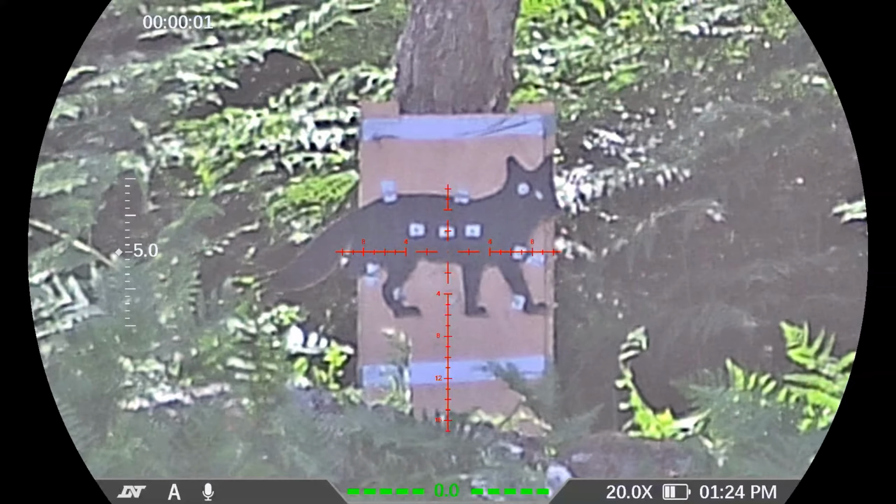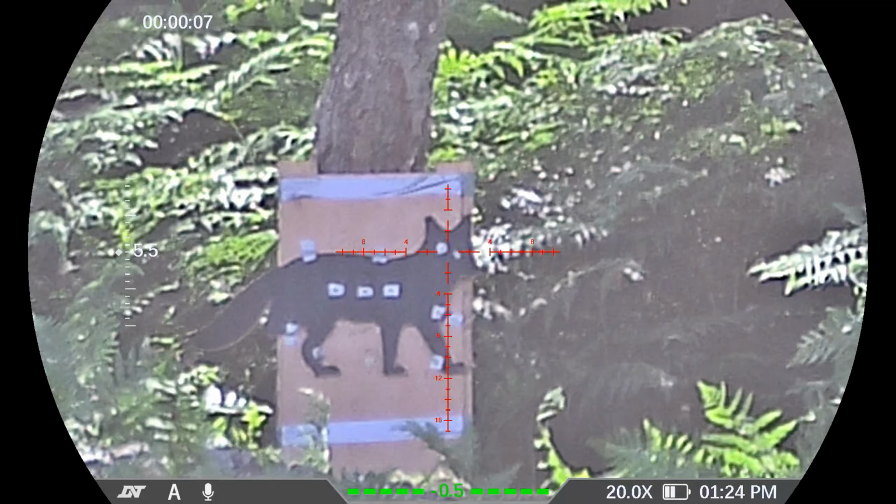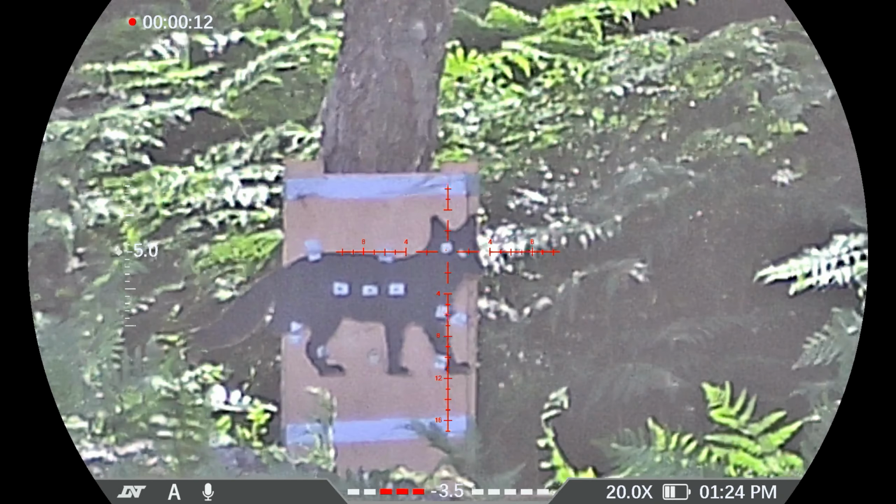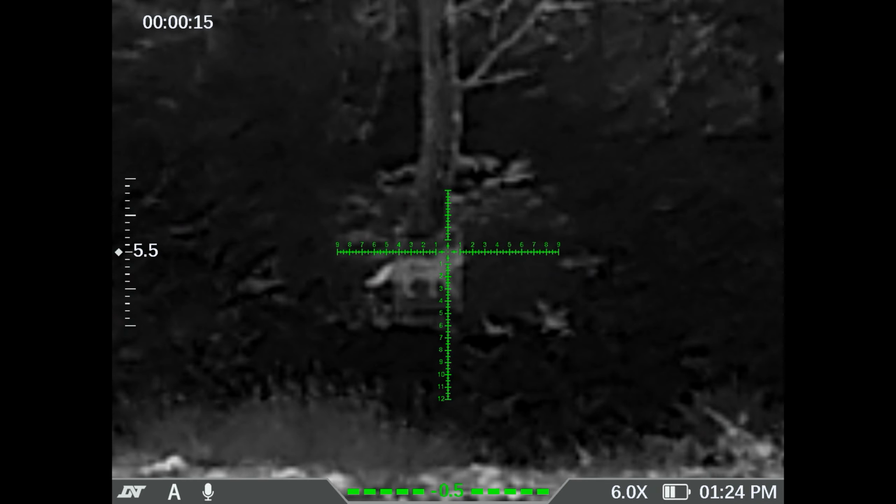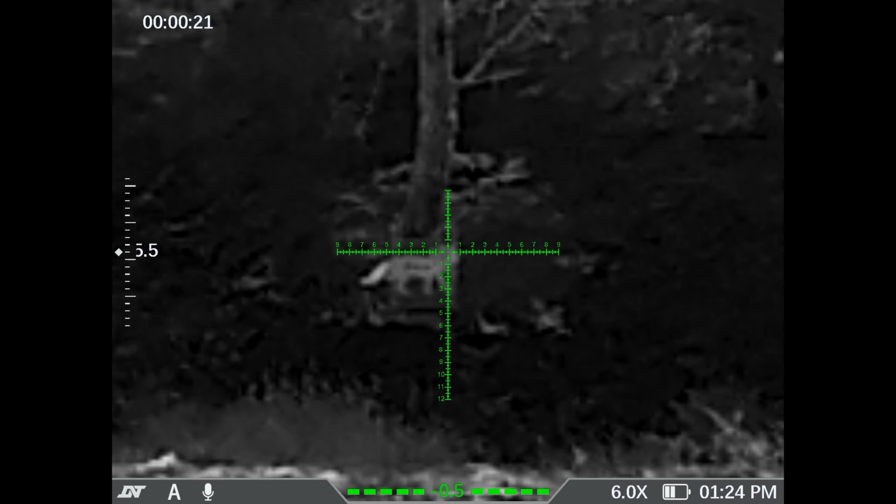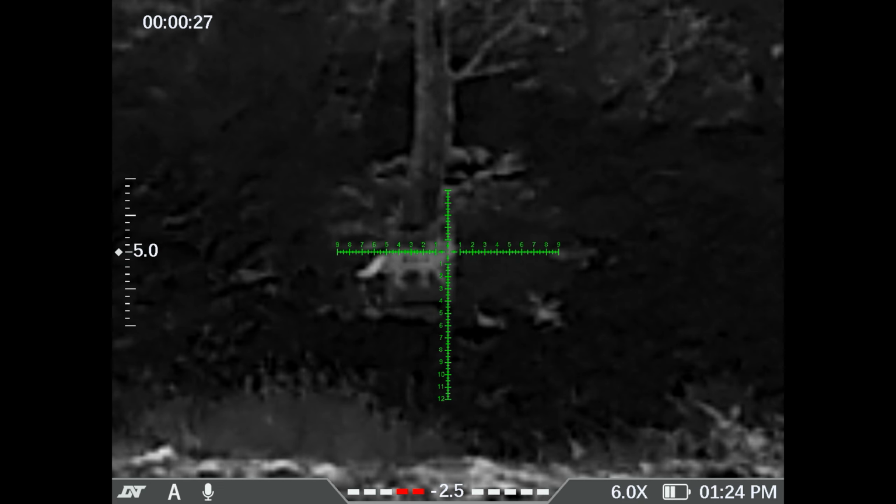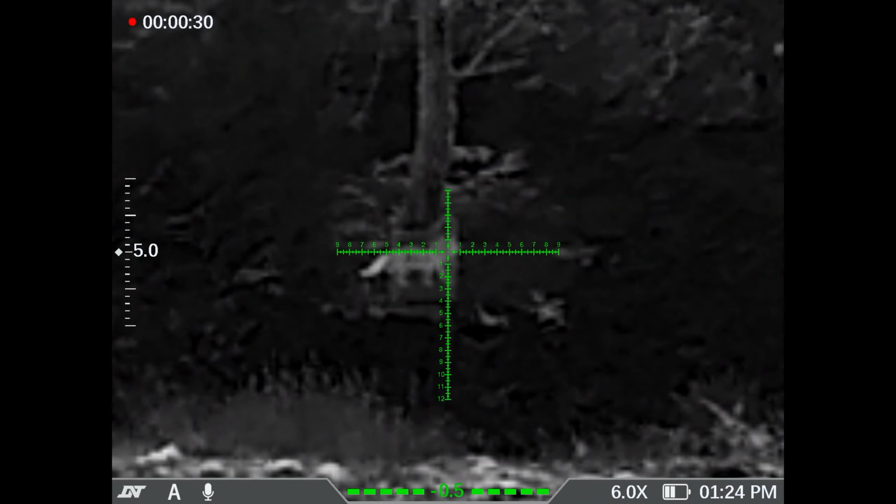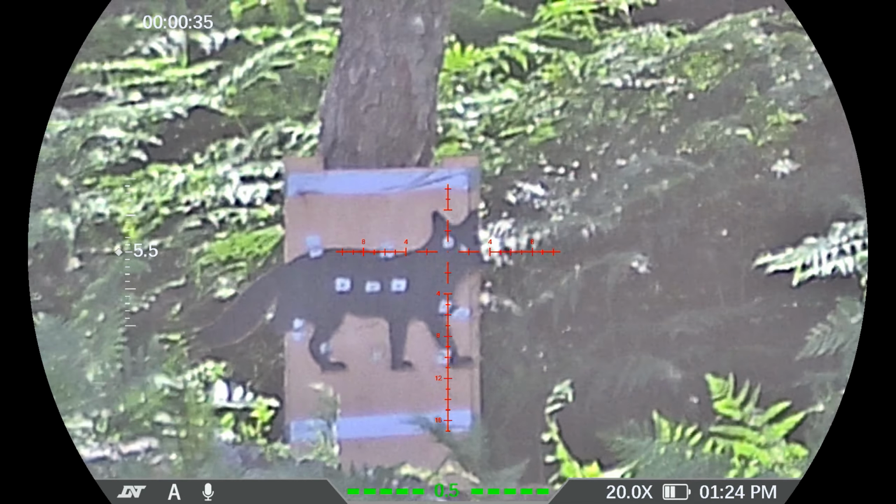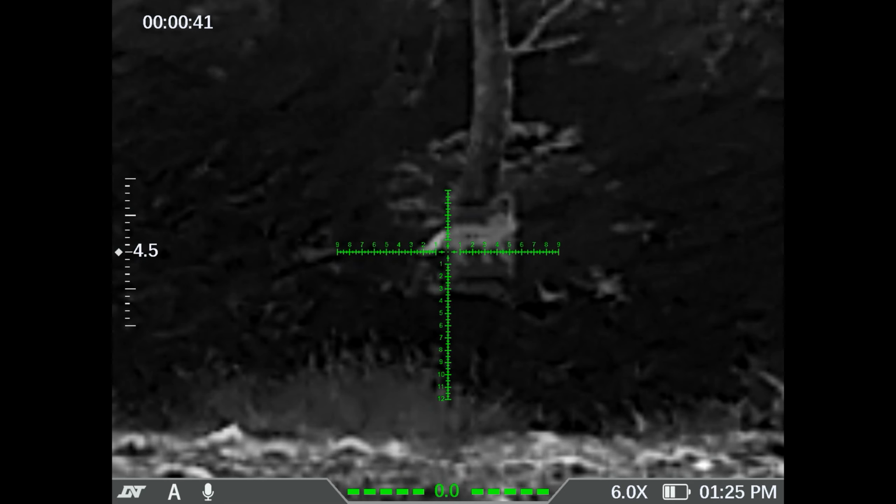Now, my target. I'm going to put it on record just now so we can see what the difference is between thermal and night vision. Let's put a reticle on the head. Zoom the thermal slightly, brighten it up. There we go, I can see better now. Now, it's showing me that the thermal is off to the right by a good amount.